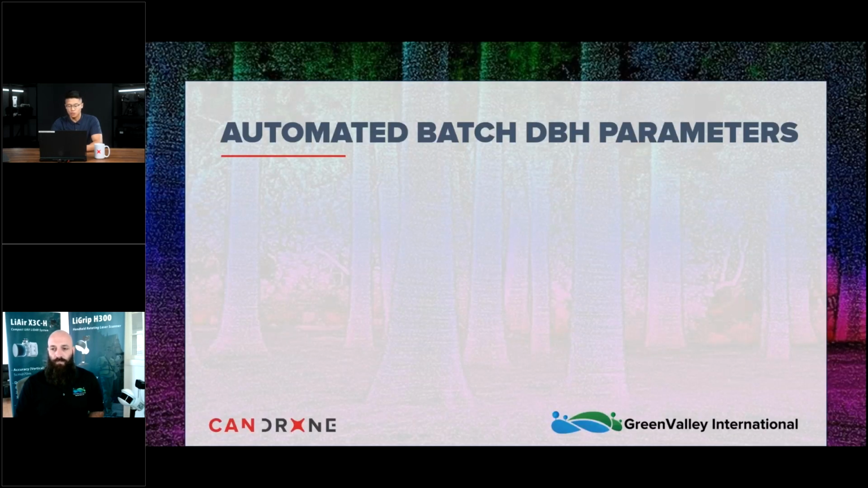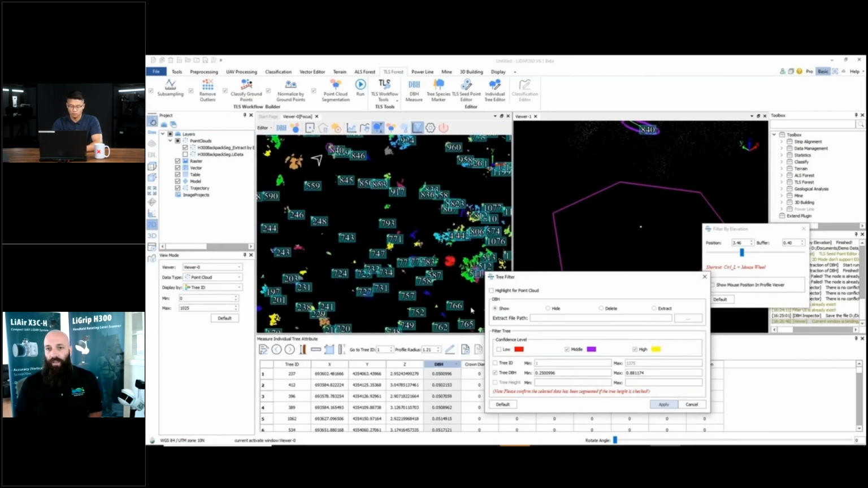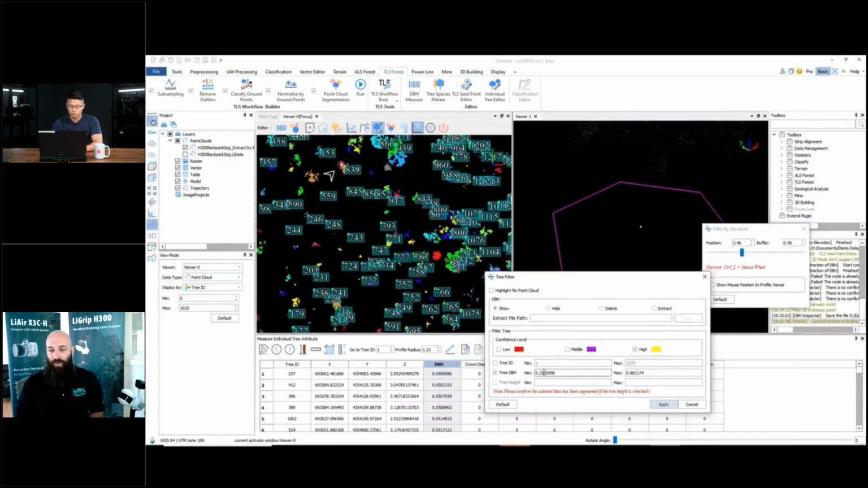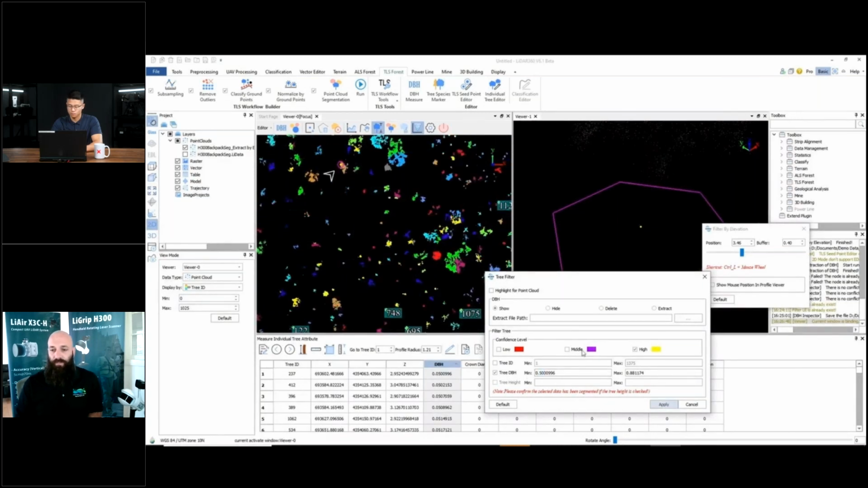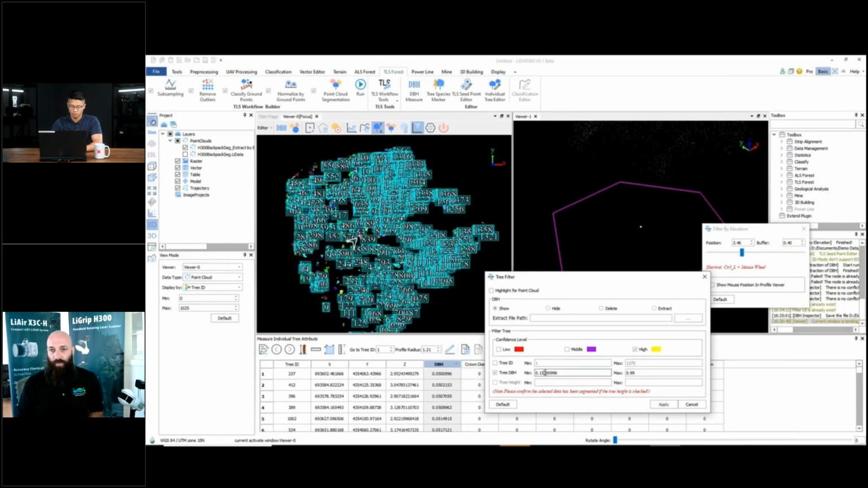Automated batch DBH parameters. Yeah, so as mentioned before, we do have a manual-based DBH collection, but we also have an automated one. The automated side does save a lot of time from having to do the manual, but there may be slight errors. So within LiDAR 360, we have the ability to highlight those errors based on confidence level. So we can choose to hide or show a specific confidence level of DBH, whether it be low, medium, or high.